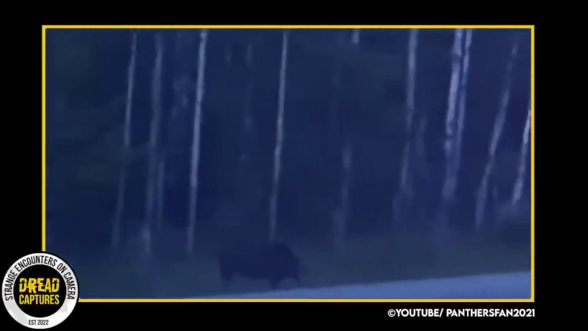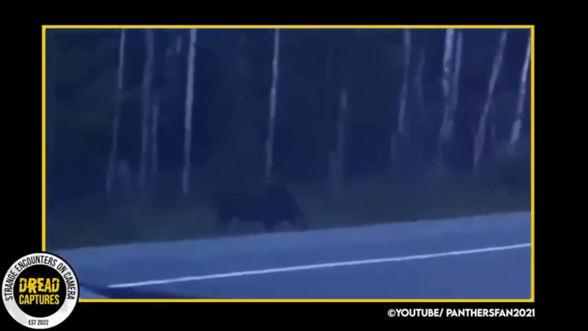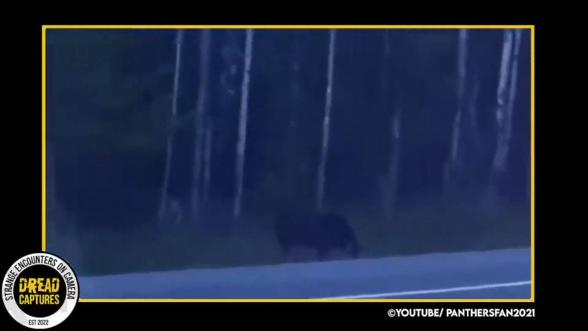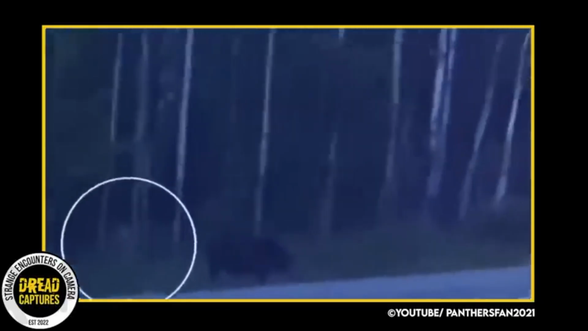In this next video, a man has stopped on the side of the road to film a moose when he notices something off to his left. The moose is obliviously standing there, and the rake is on the left side of your screen.